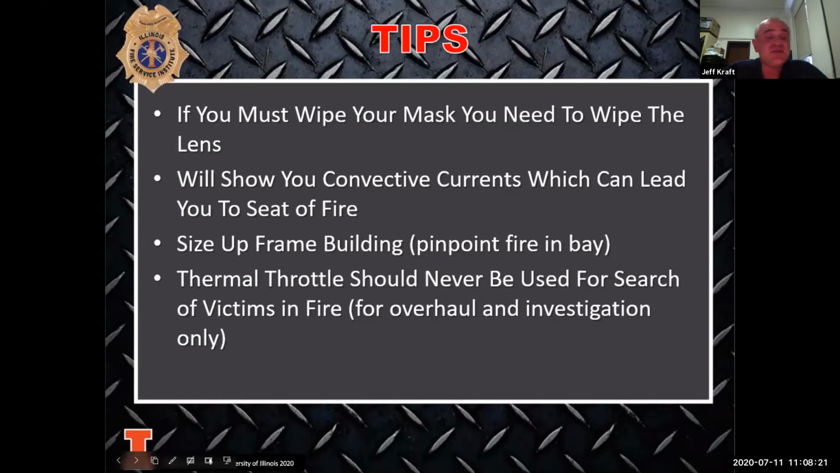We talked about using it for size up. Get an idea of what's going on around the building with that camera. Check those basements, even if you have to break a basement window to get an idea of what's going on in there. See if you have any heat signatures. Know about your thermal throttles. Know when they should and shouldn't be used. Regardless of what cameras you have, you could have cameras that take pictures and save videos and do this and do that. If you don't know how to use them correctly, you could put yourself in danger while you're using those cameras.